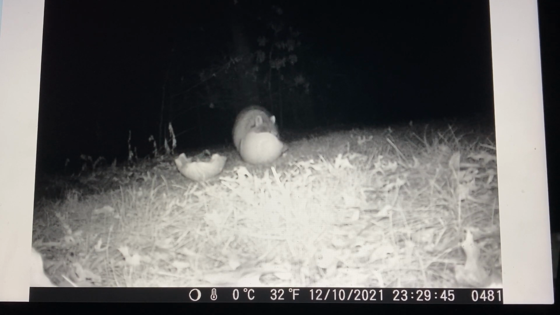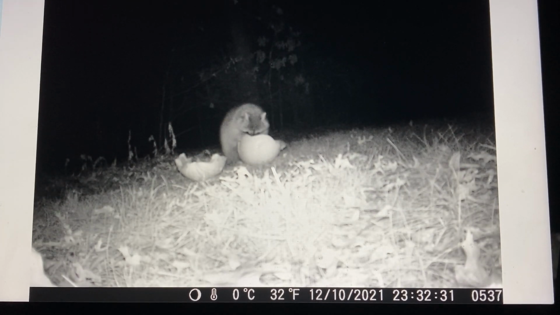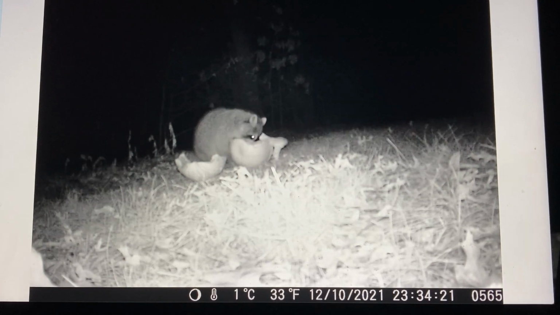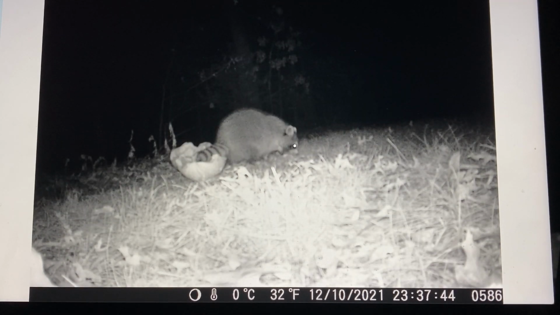These are of him eating, Mr. Trash Panda number 1, eating the innards that I put in there last night. He's just going to keep eating and eating and eating. Now, by the way, I haven't seen any of these photos before. So this is the absolute first time I'm seeing these.